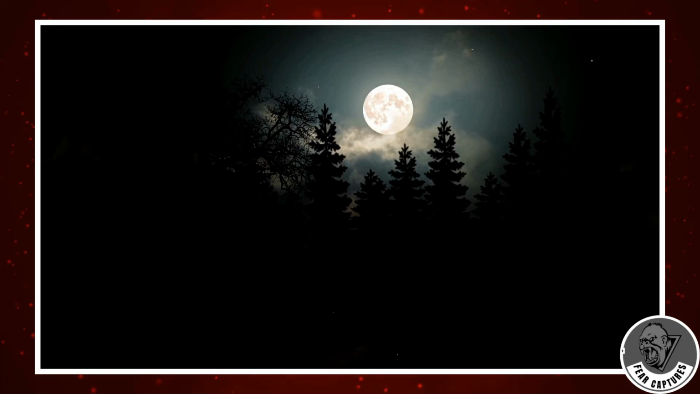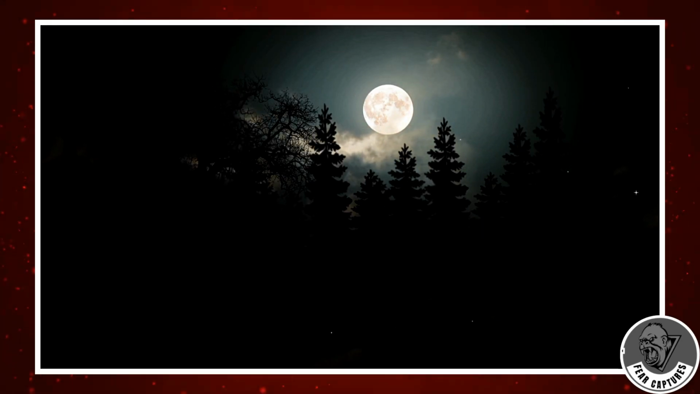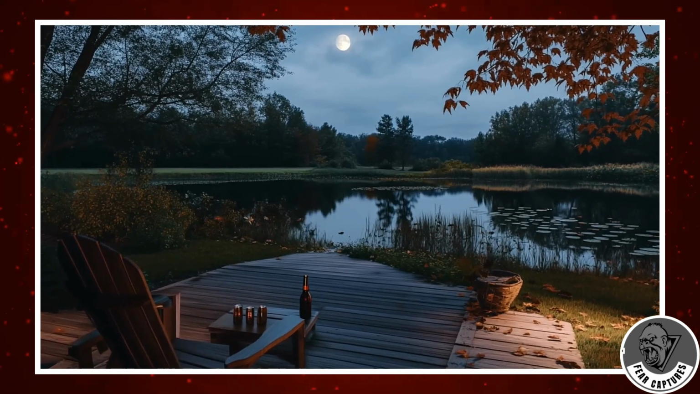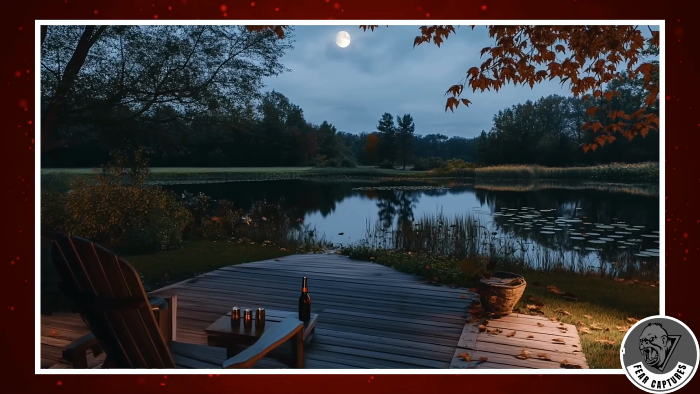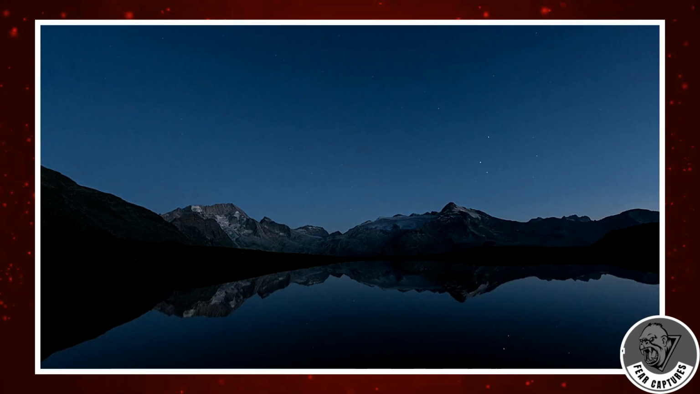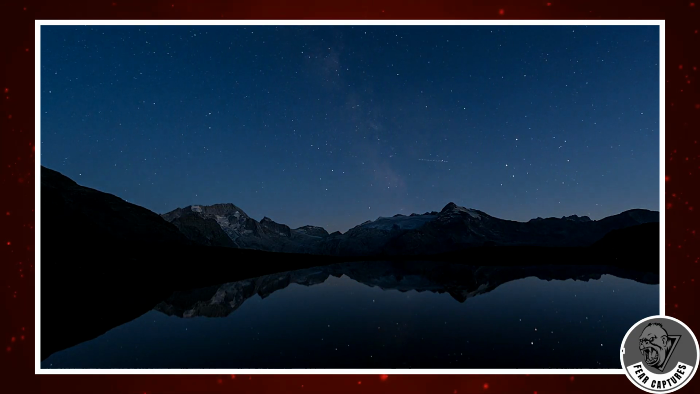It was around 9:30 p.m. The weather was unseasonably warm, the moon nearly full, casting a soft silver light across the land. Mike was doing what he'd done countless times before, relaxing on his back deck with a beer, soaking in the calm. A few solar lights around the pond danced across the water's surface. Then he heard it. A rhythmic splashing coming from the pond.